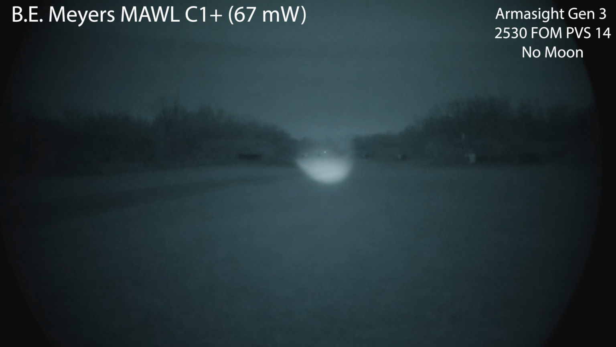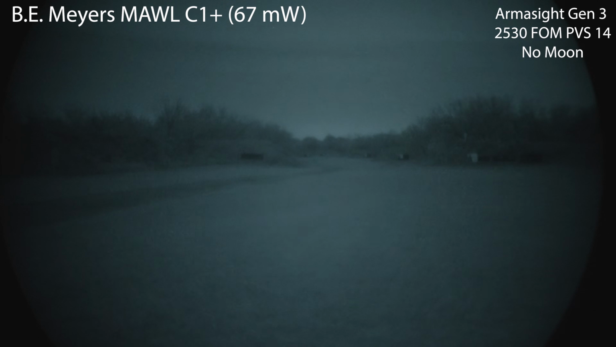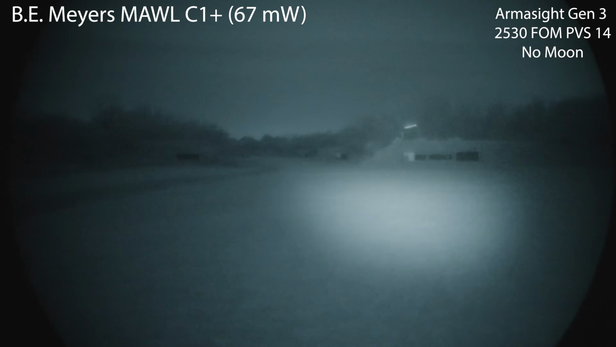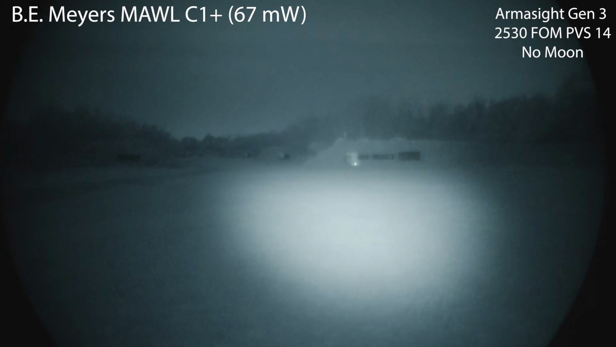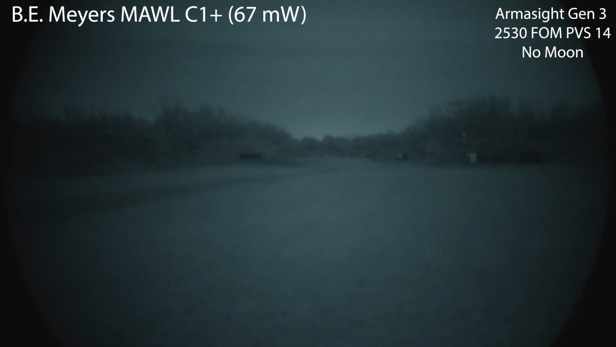So again, here's that spot. Here's that kind of medium spot and flood mode. So I'd say not inherently useful for long range, but I guess if you're trying to do like 100 yard, it's not terrible, but it really lights up that foreground to where I think you're gonna auto-gate.